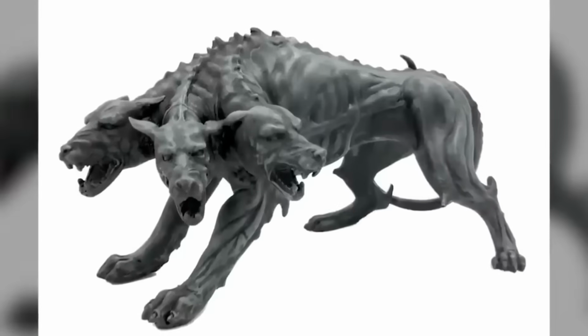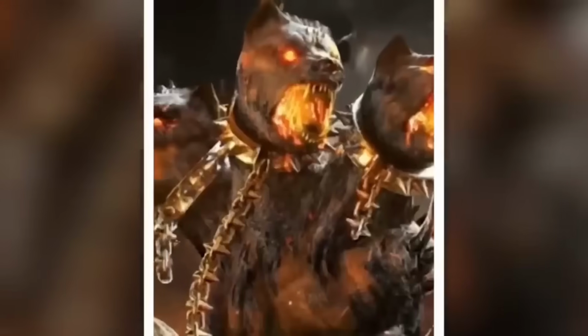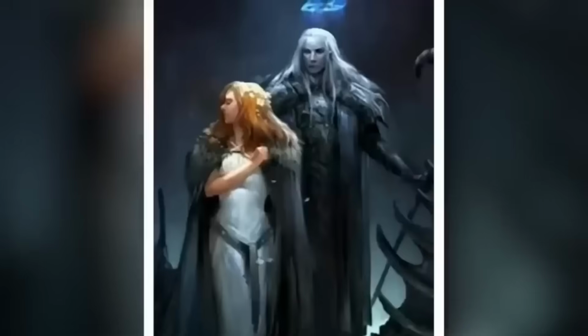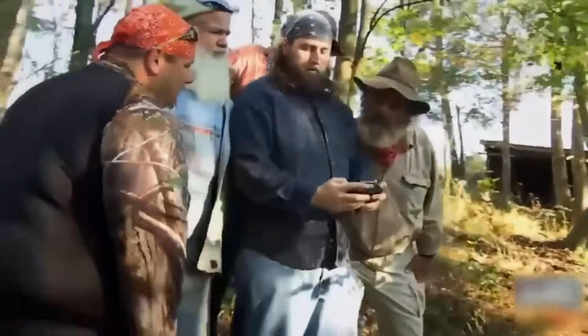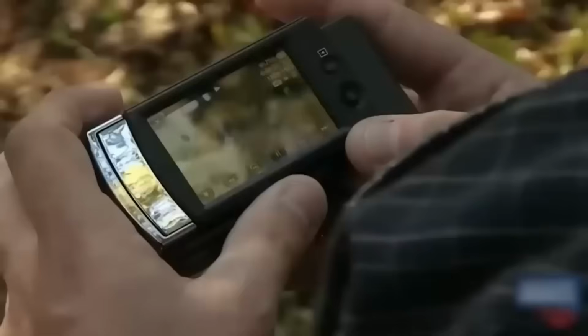Hellhound. Now let's talk about hellhounds. These supernatural dogs are supposed to guard the gates of hell. Ancient Greece had stories about them, including one about a three-headed dog named Cerberus. Legend has it that if you look into its eyes 3 times or more, you'll drop dead on the spot. In this video from the TV show Mountain Monsters, they claim to have captured a real-life hellhound. The host interviewed a guy who said he caught the elusive creature on tape. The footage shows a black 4-legged beast. People all over the world are going crazy over it, wondering if this video is legit or not.